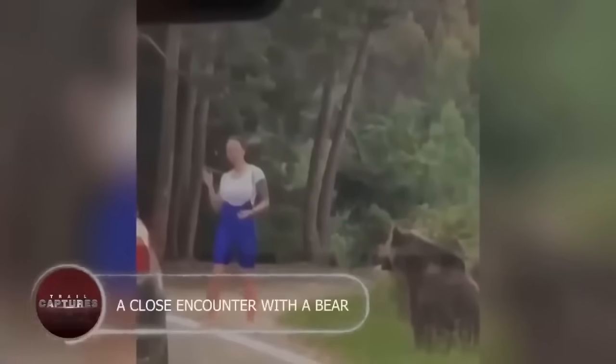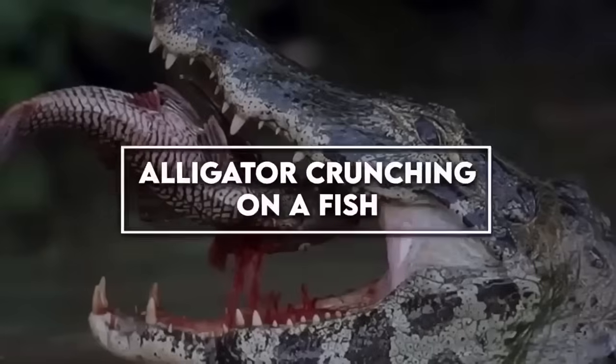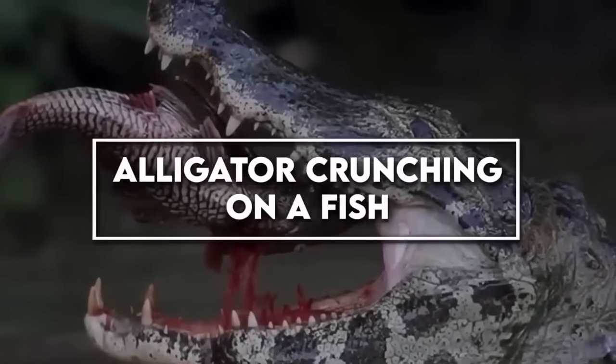A close encounter with a bear. A risky encounter with a bear was caught on camera when a woman attempted to pose with the animal for an Instagram photo. The bear lunged at her, luckily only scaring her away. This serves as a reminder of the importance of maintaining a safe distance from wildlife in their natural habitat. Encounters with wild animals can be dangerous and should always be approached with caution and respect for the animal's space. The footage also highlights the need for responsible behavior in natural environments to ensure the safety of both humans and wildlife.